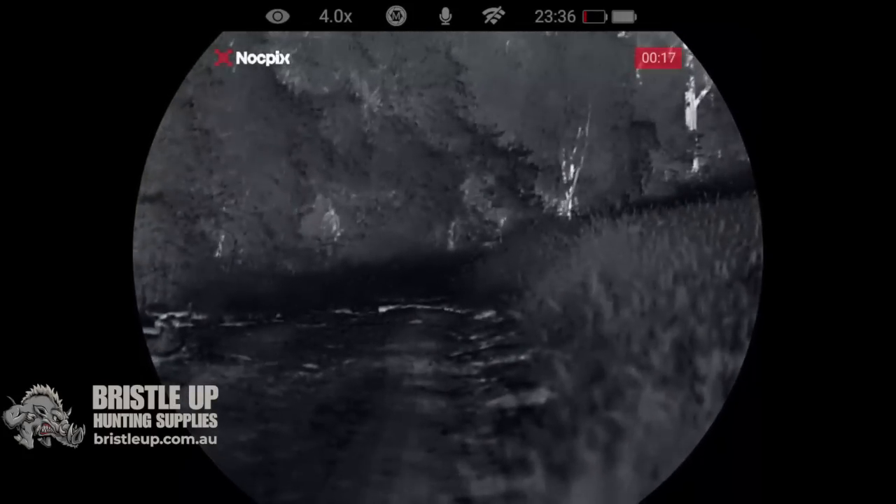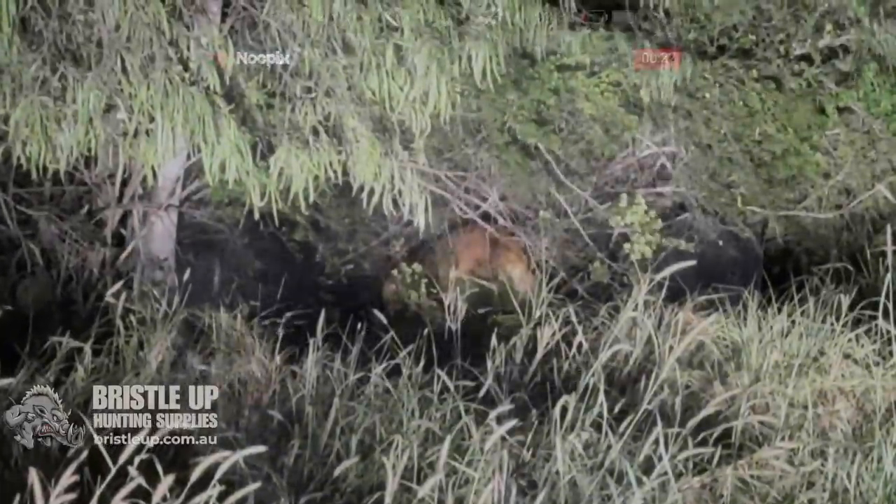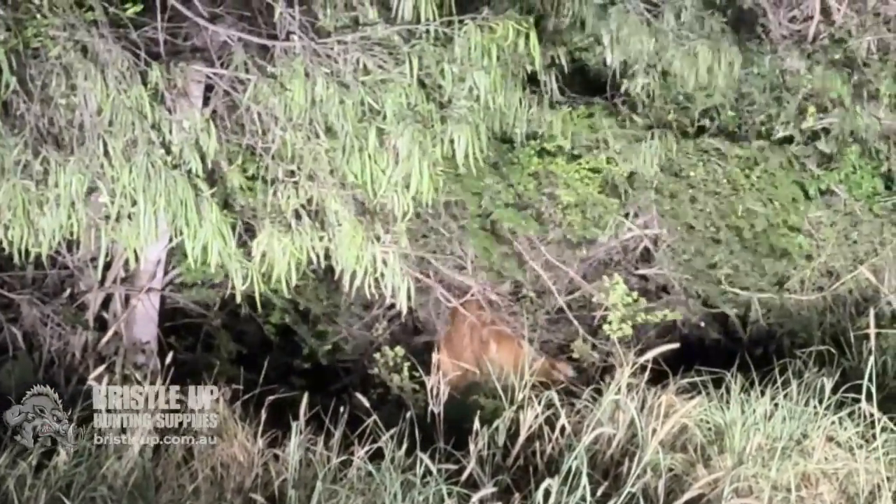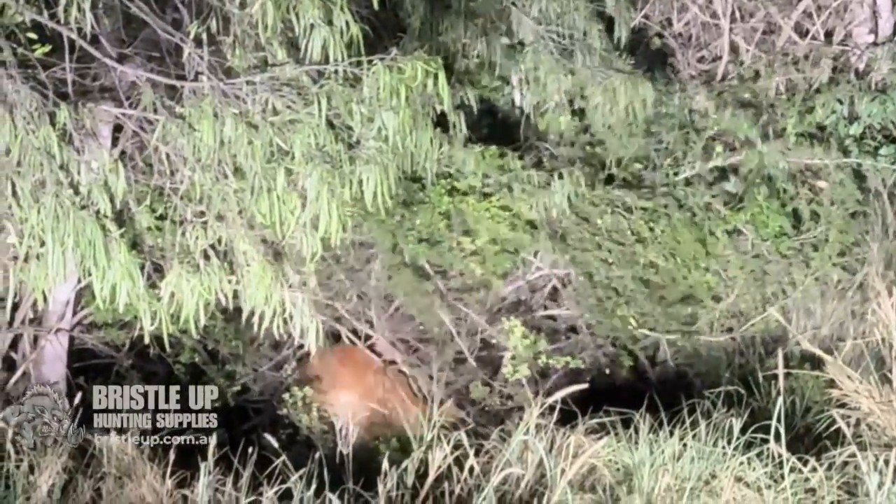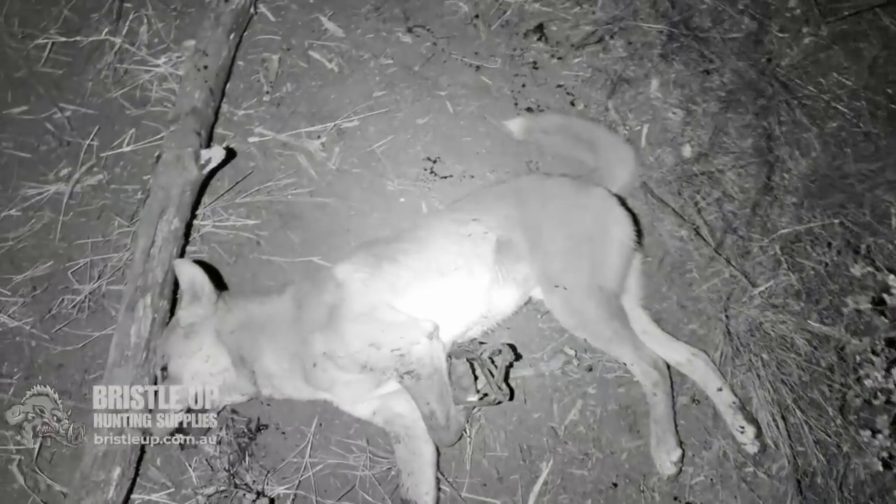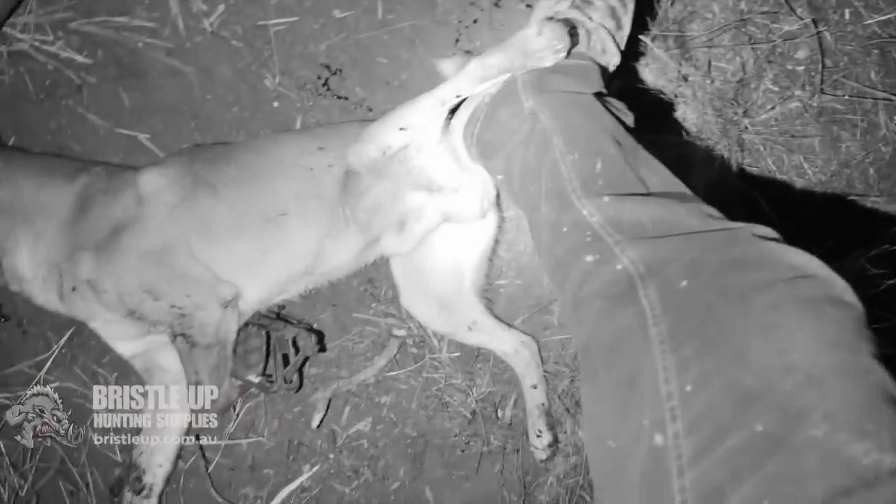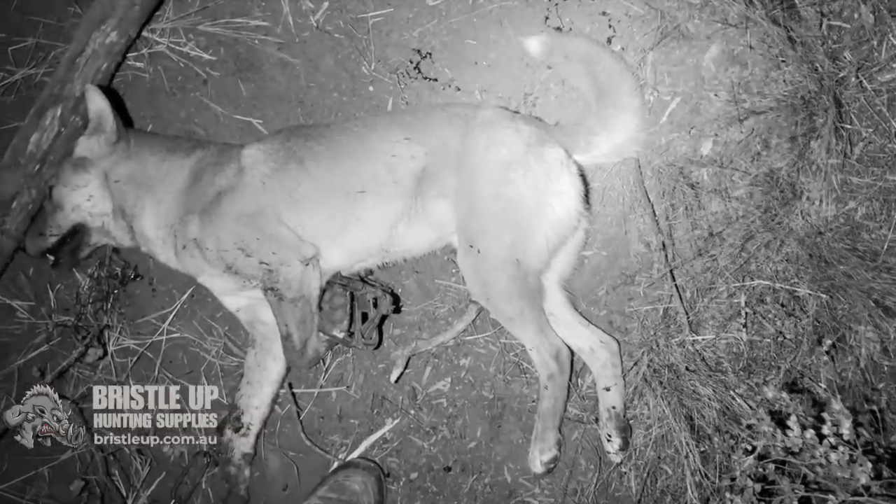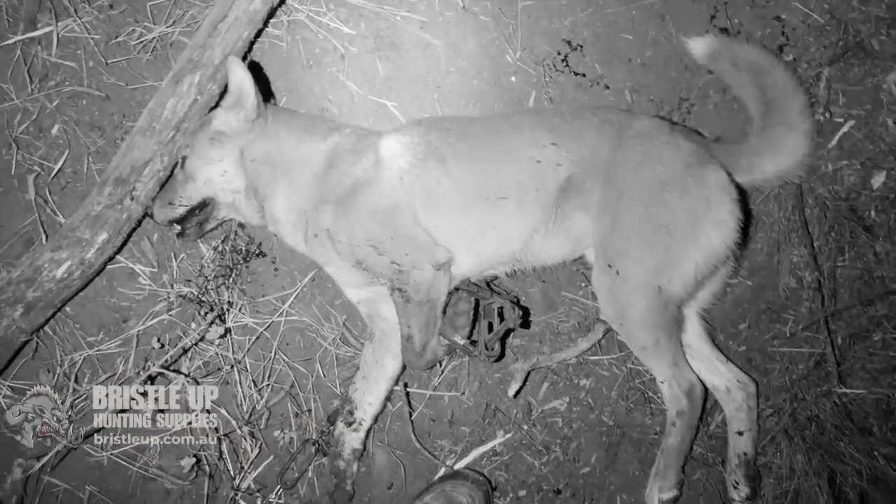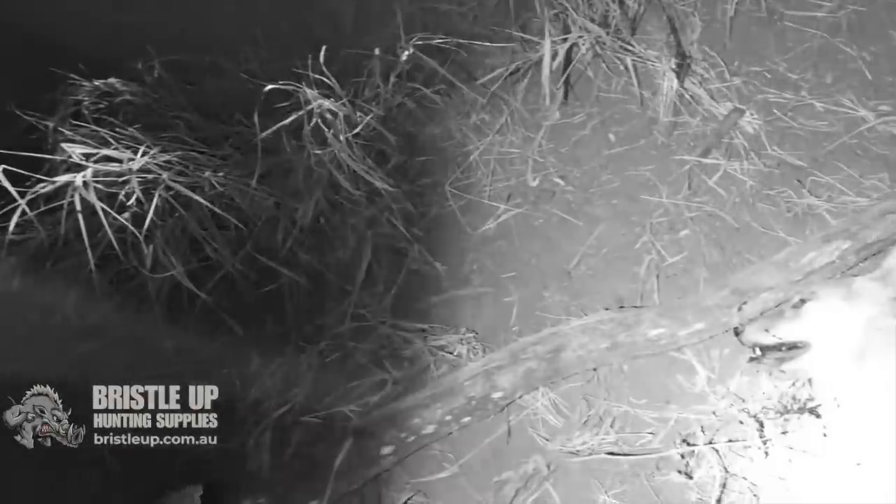So, this is using the Knockpix Quest binoculars. Hey mate! Righto, well here he is. Fairly big dog. An older one. Quite a big dog. I just saw him trotting up here before. I got him on this one here with the cable on this drag. He hadn't pulled it far at all.